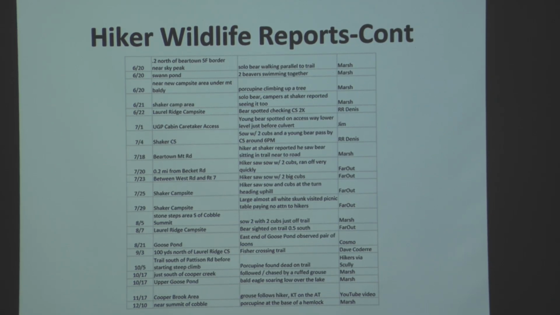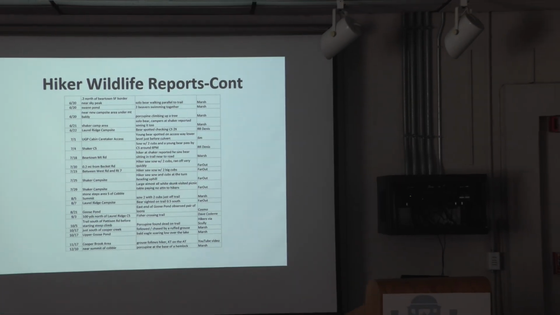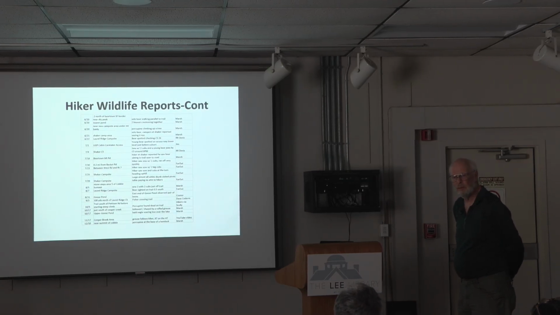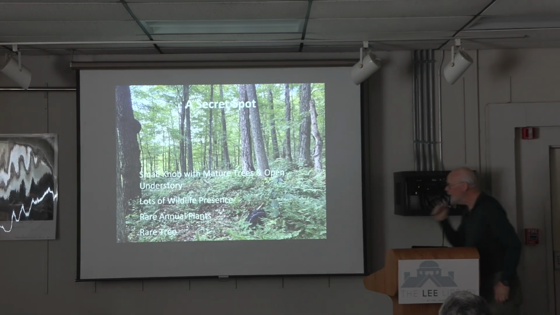Cubs, bears. 729 Shaker campsite. Hikers are sitting there at the picnic table, and the skunk comes through. Pays no attention to them whatsoever. He wanders around and works his way on through. And Goose Pond, some loons. Not too common in our area, but occasionally they're around. And there are a couple spots where we have nesting pairs of loons. So that's the third major way that we keep track of these wild things.